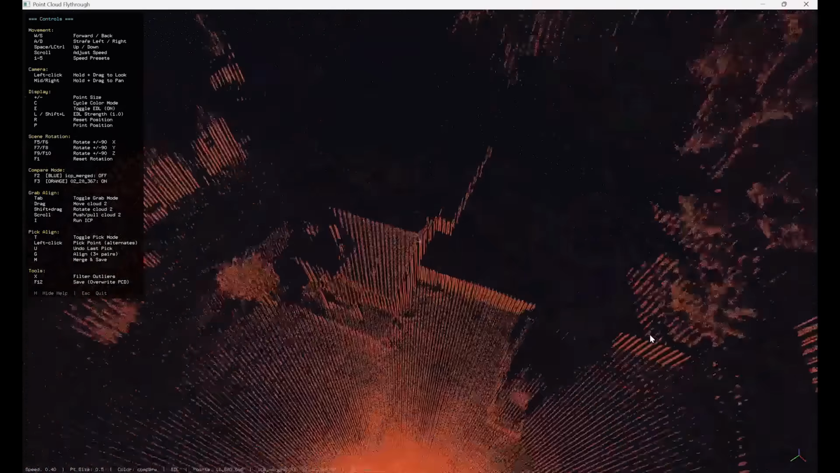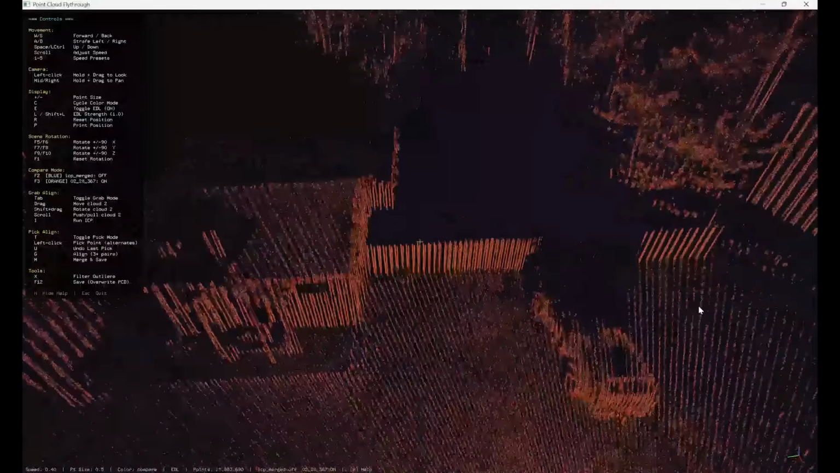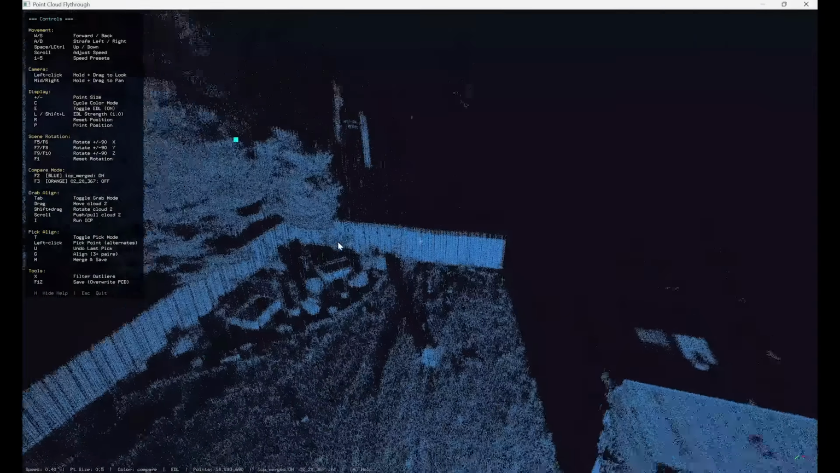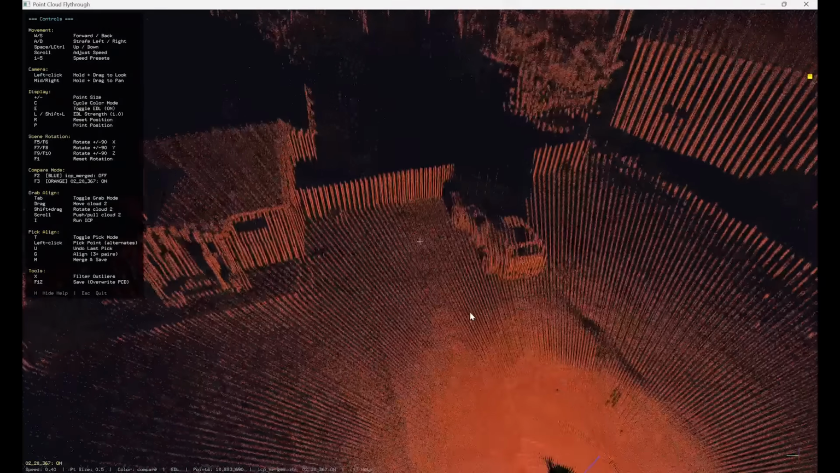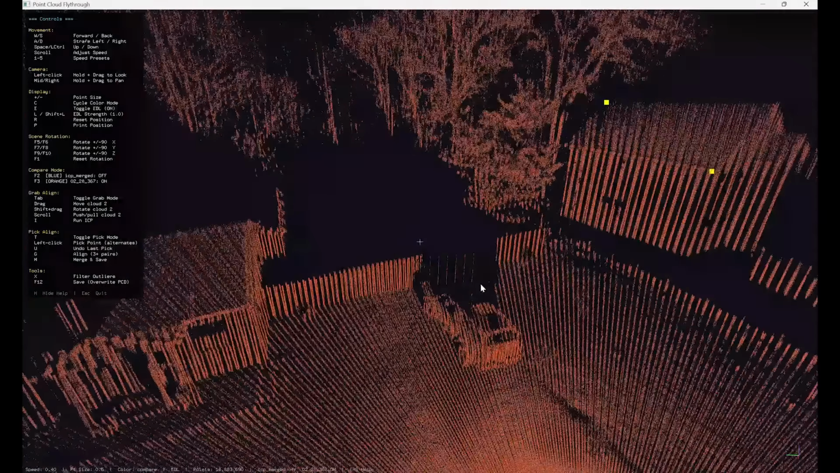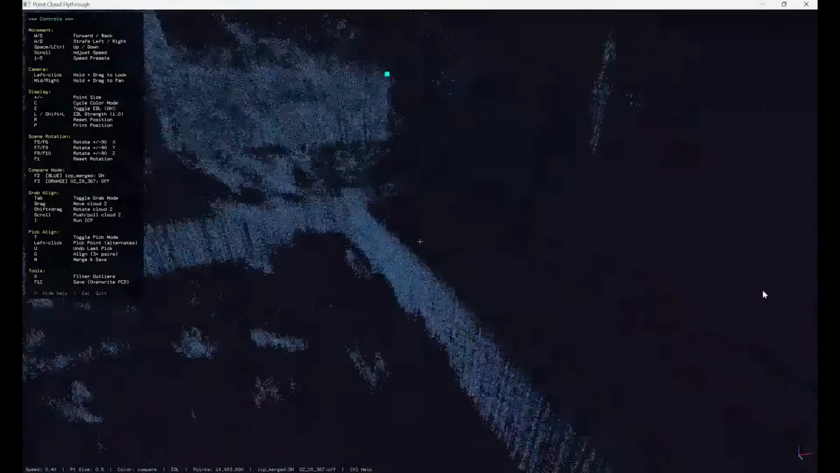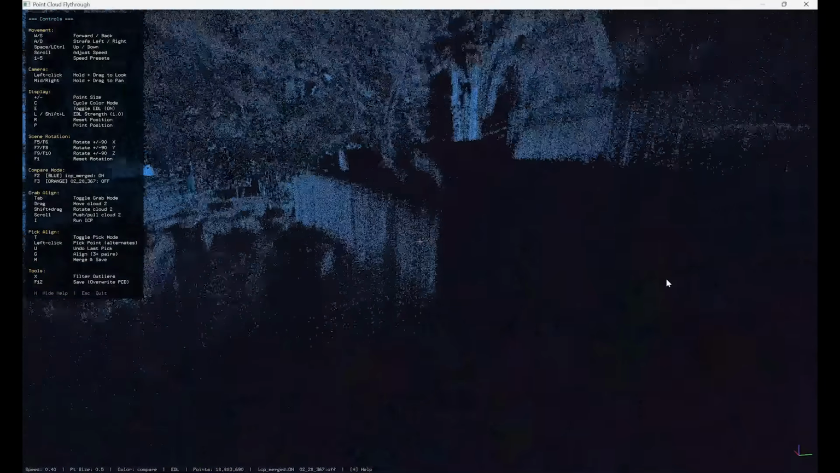Now I want to try one on the fence. We're just going to have to make sure we get the right spot. So good reference might be, do we have the corners? Let's see. We'll go for this corner.